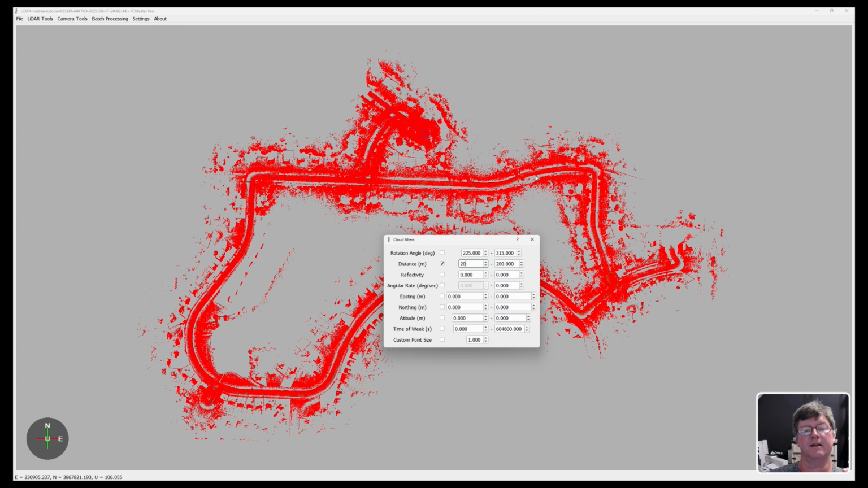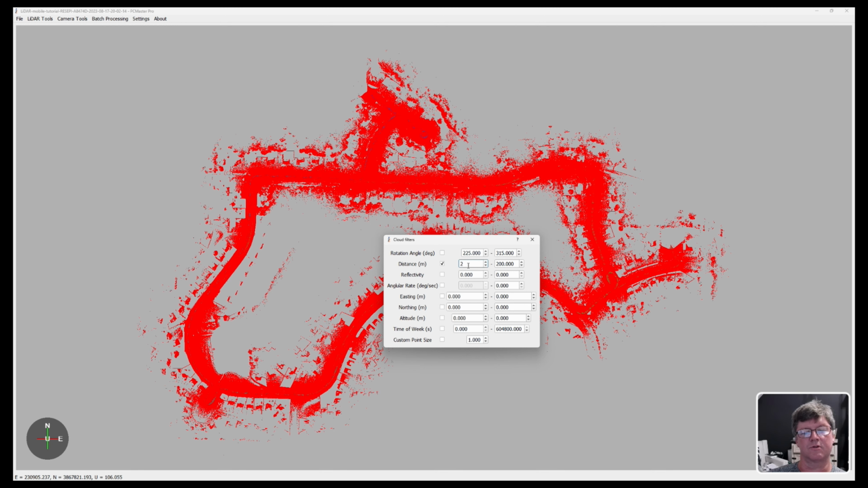So this is the data that's within 20 meters. But anyway, I'm just going to say nothing closer than 2 meters is going to be accounted for, and anything beyond 120. That's a good range, so we don't have any extra noise from a long distance. So that's the only thing I'm going to change on that.